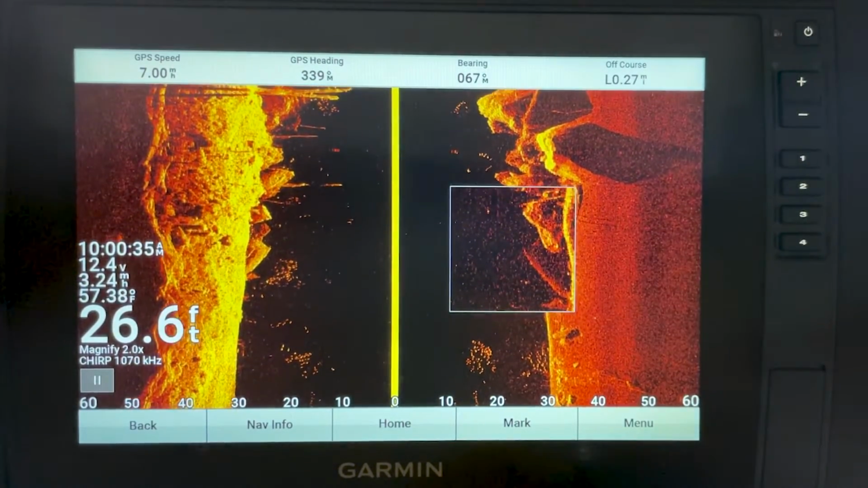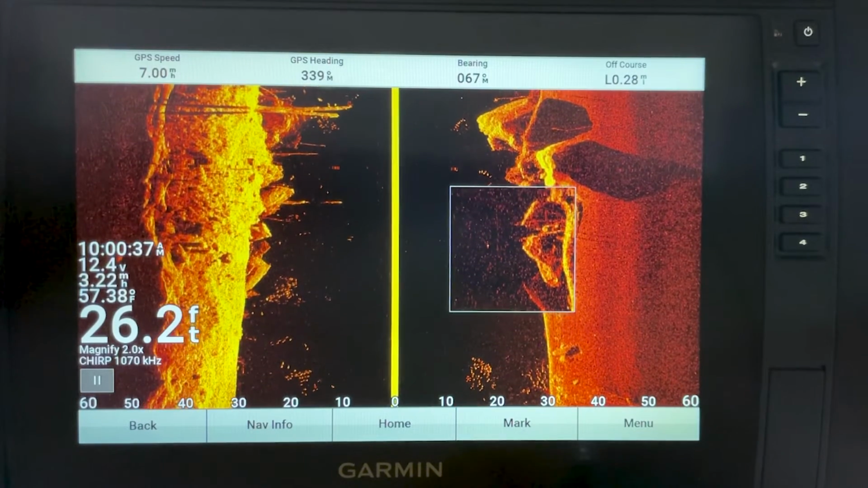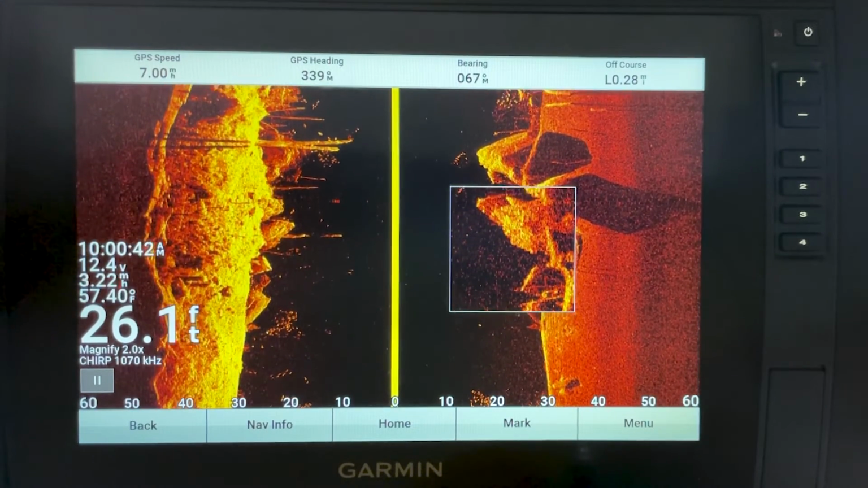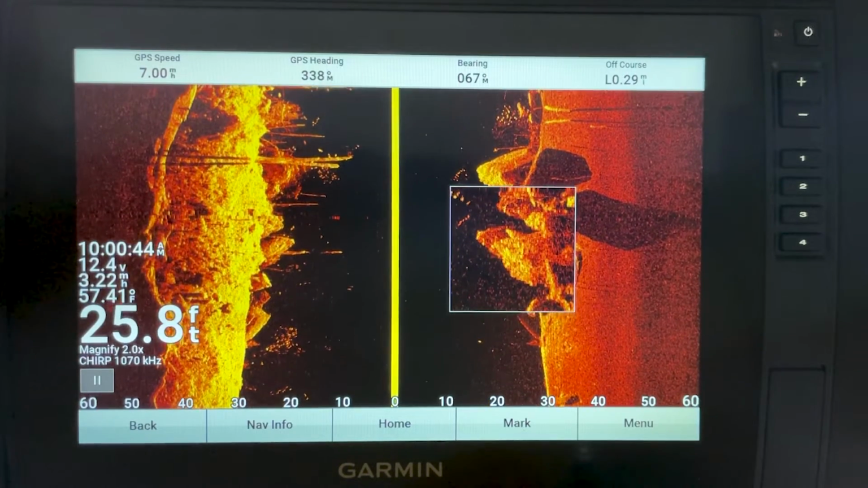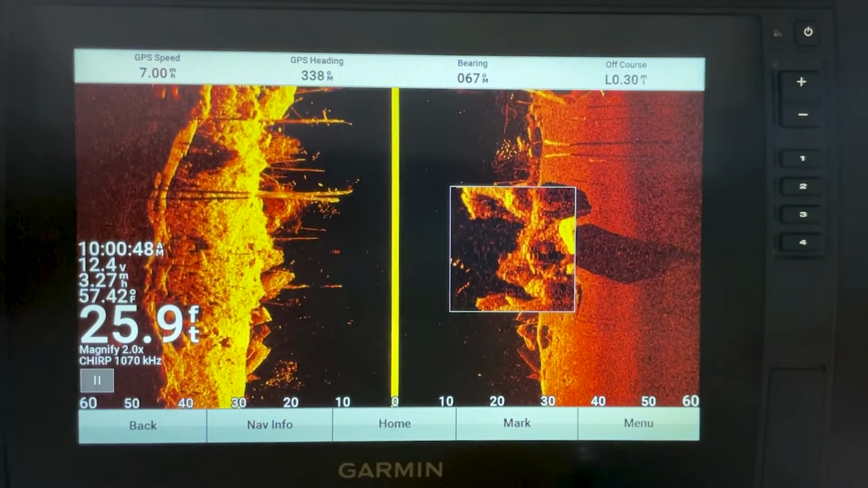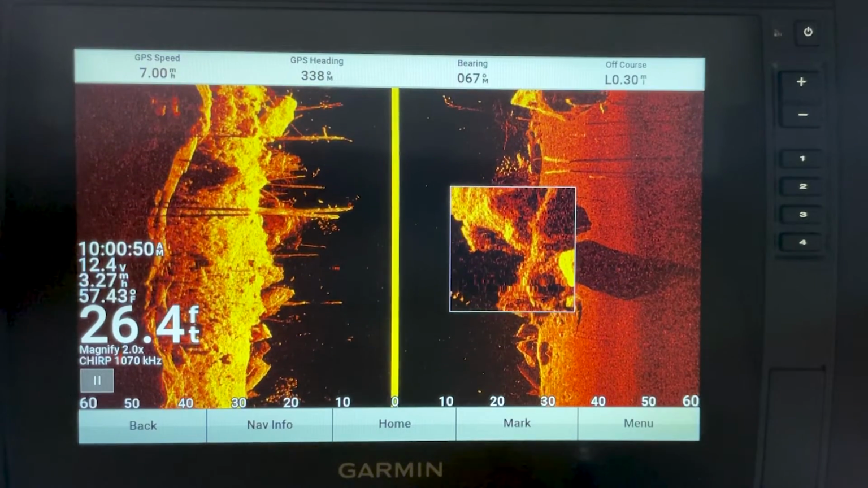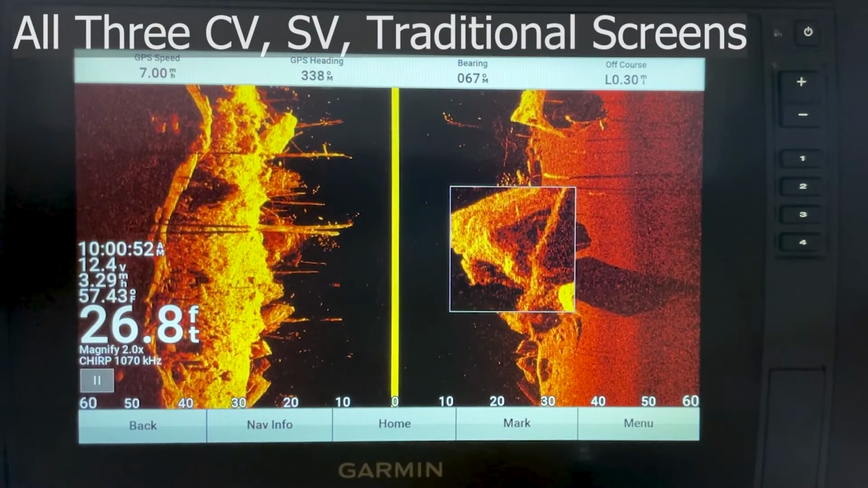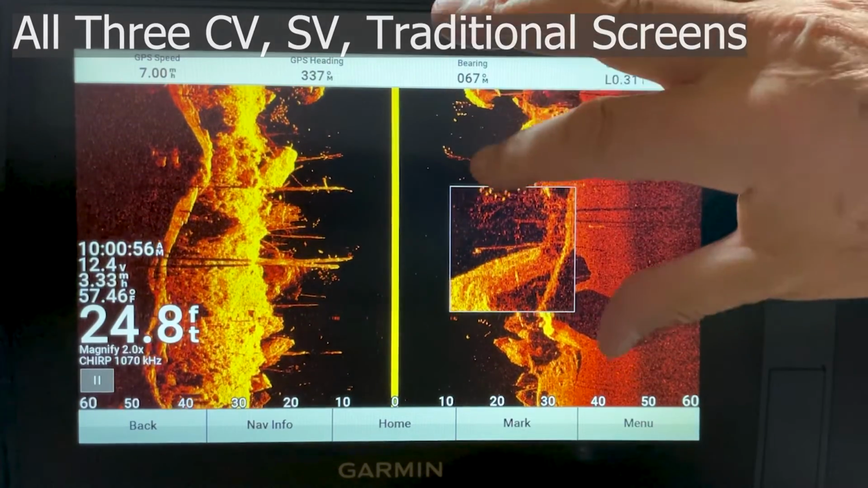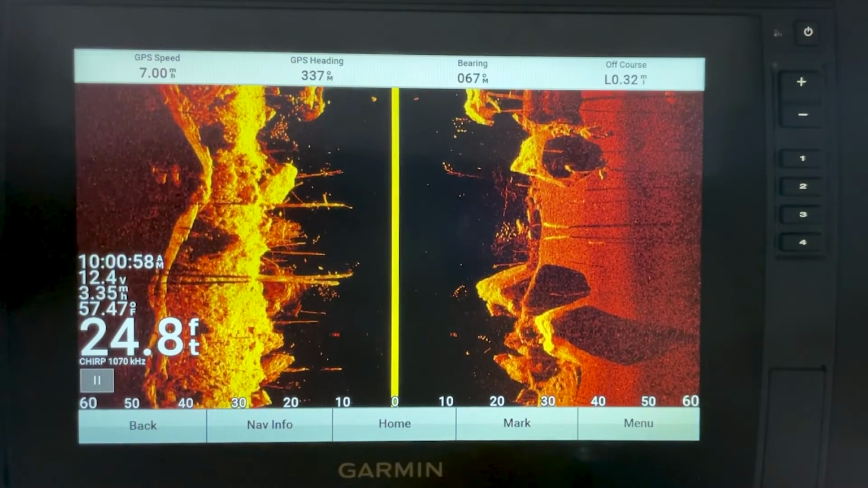Now, one common mistake, and I've helped a few people out of this, is they'll turn that auto on in side view, and it makes a huge difference. It makes it look like you're not even on the same planet. It just distorts everything if you don't know how to use that zoom. So on the zoom functions, on all three, just leave your magnify turned on. And if that box is bothering you, just pinch it and it'll go away.